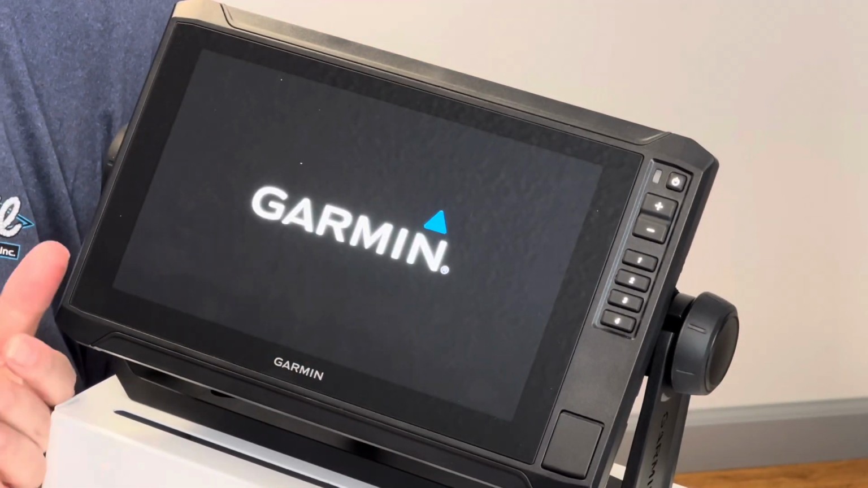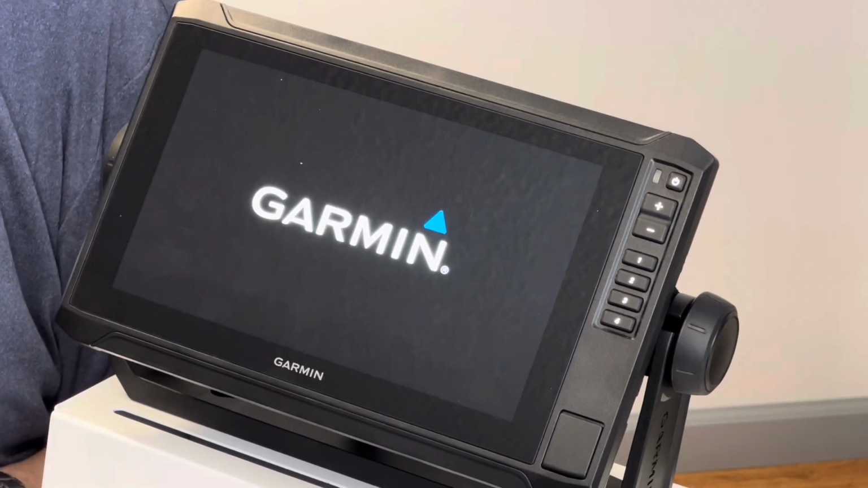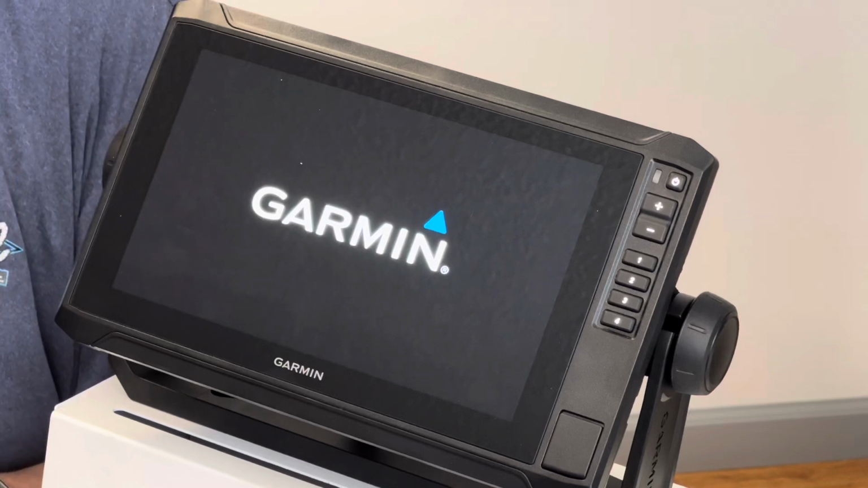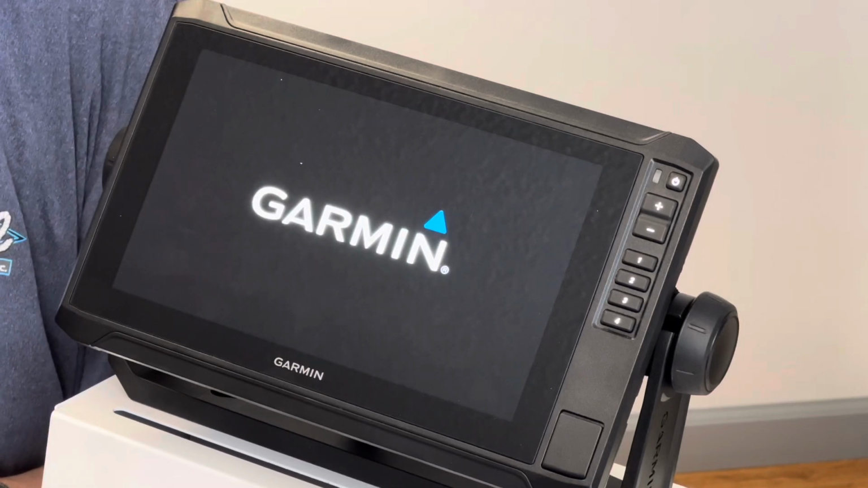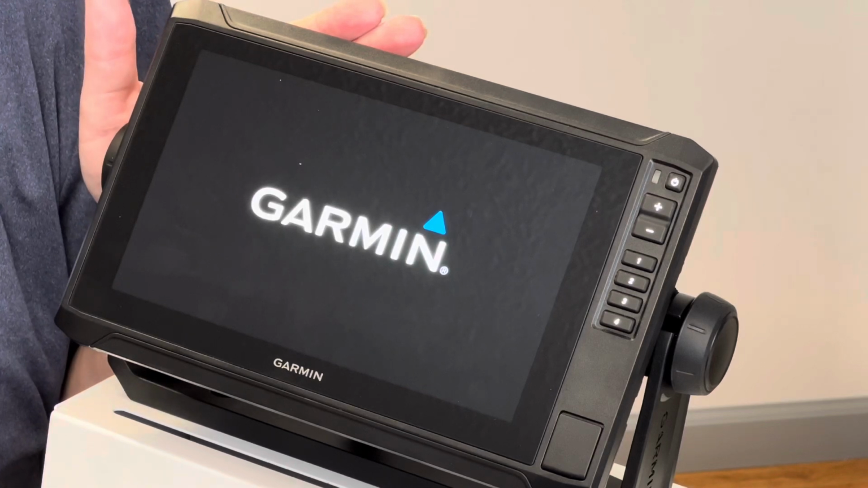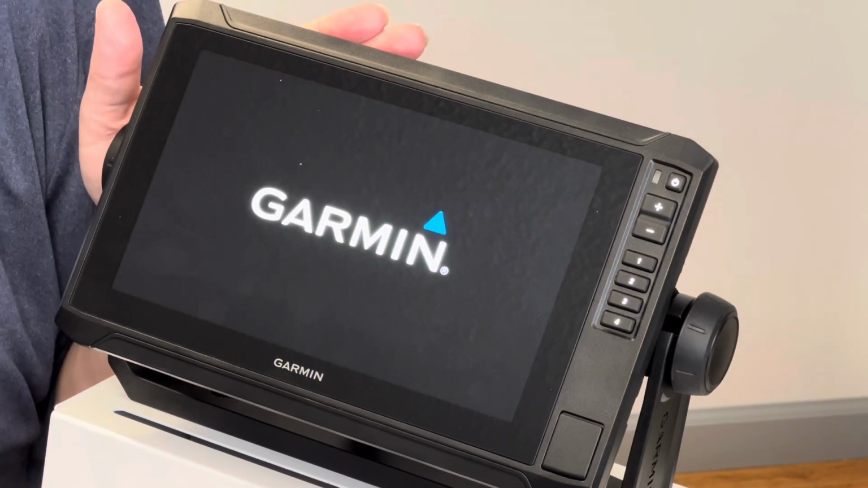They do have some units where you can turn the self power on. It will power up when it hits power, so you can actually have it ready to go for your next use. Be careful, make sure you disable this feature if you're going to leave the unit in there for long-term storage because it can drain your battery.